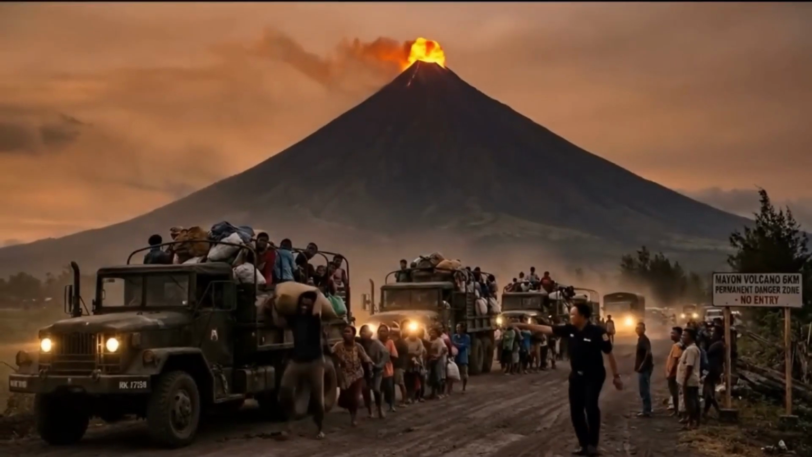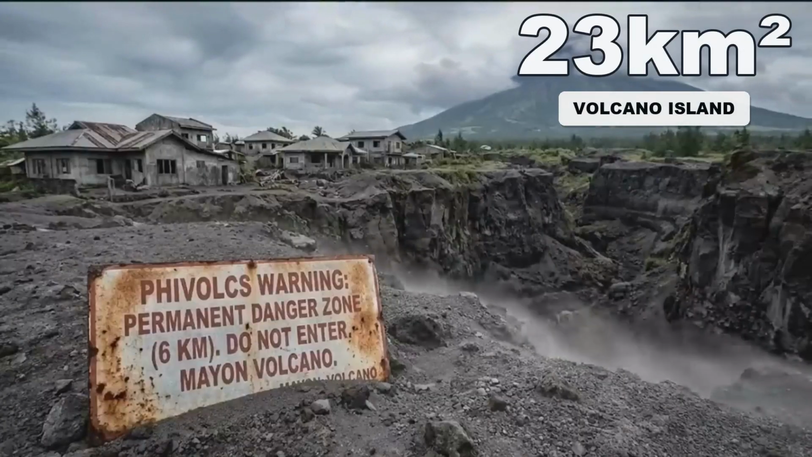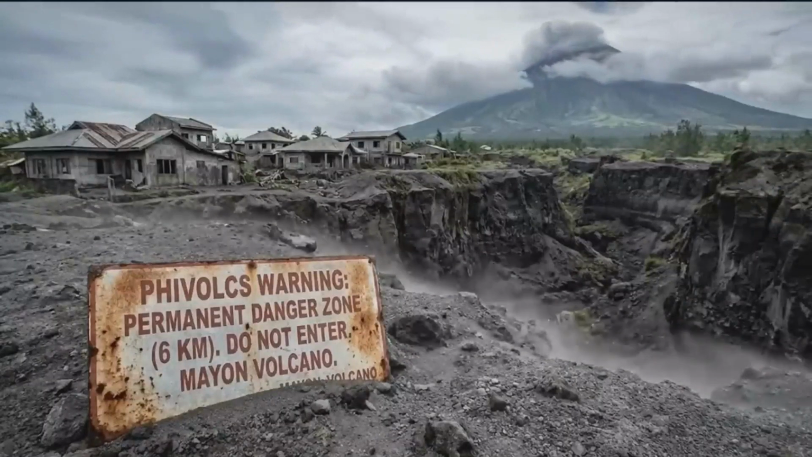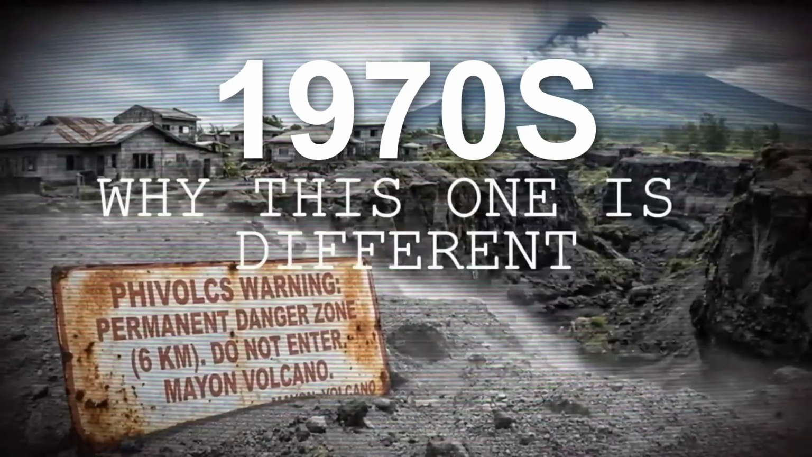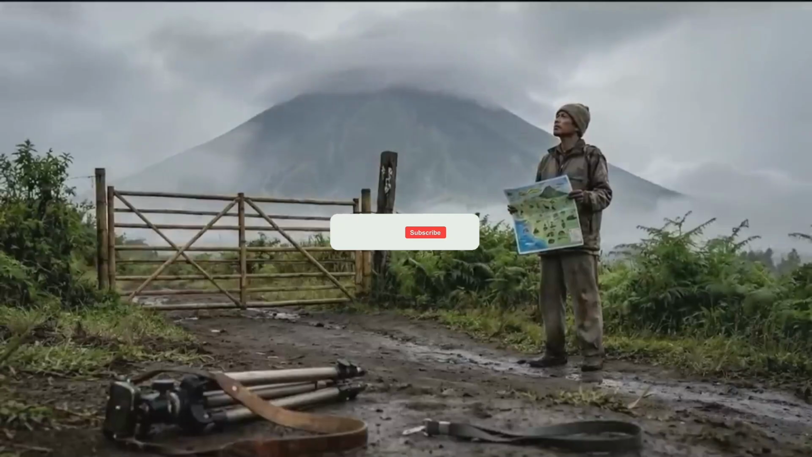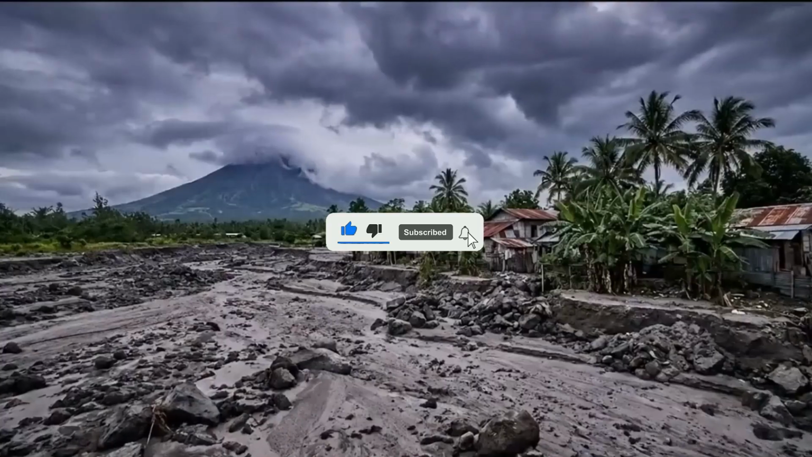They live with a permanent danger zone in their backyard. The volcano island itself, a 23 square kilometer patch of land in the middle of the lake, has been illegally designated no man's land since the 1970s. Yet people have consistently returned, drawn by fertile soil and tradition, a constant tragic tug-of-war between official warnings and the need to survive.